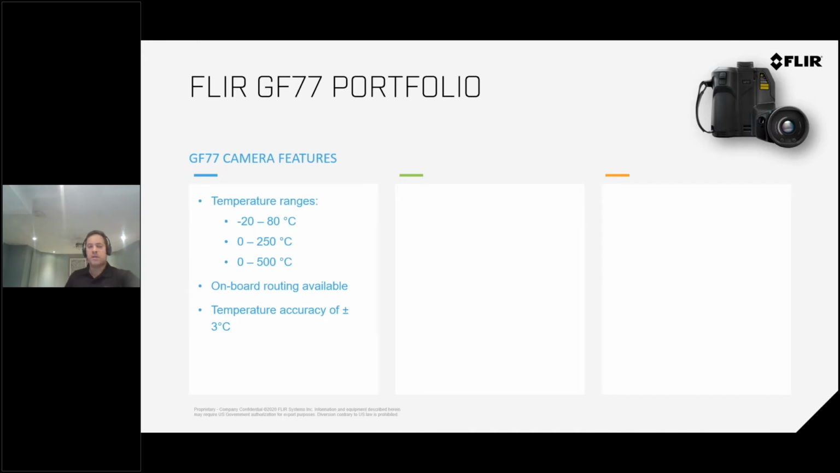The camera can measure from -20 to 500 degrees C. The camera has onboard routing. Now, if you're not familiar with it, we can definitely set you up, we can do another webinar with ITM to explain to you the onboard routing. But last year, FLIR introduced a new routing feature where you're able to create a routing work.